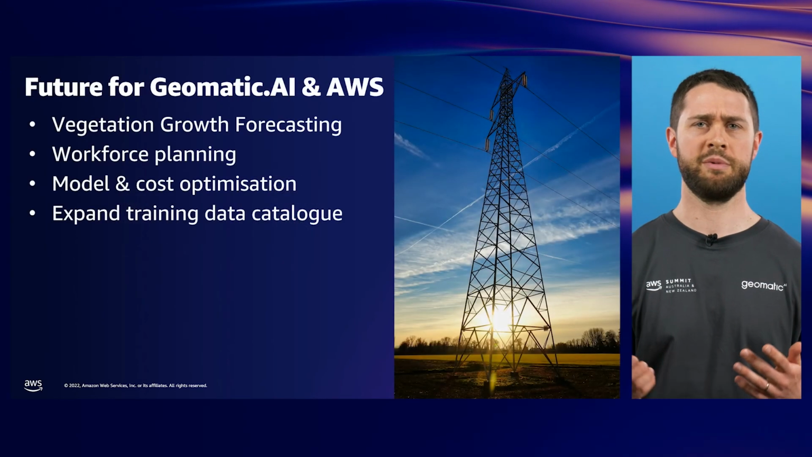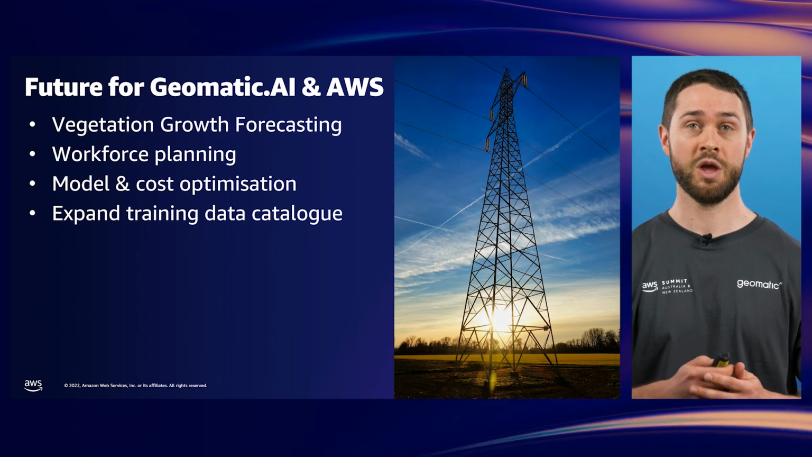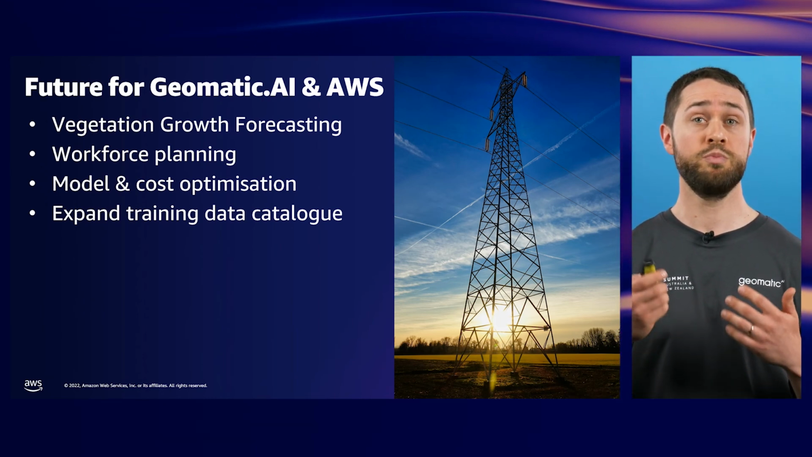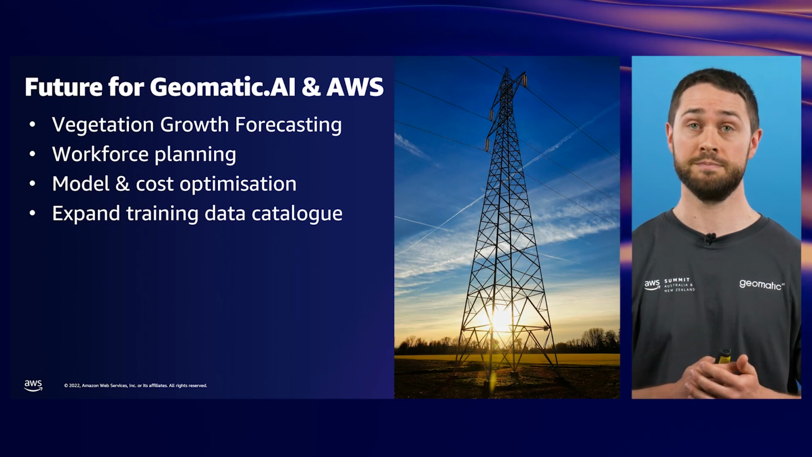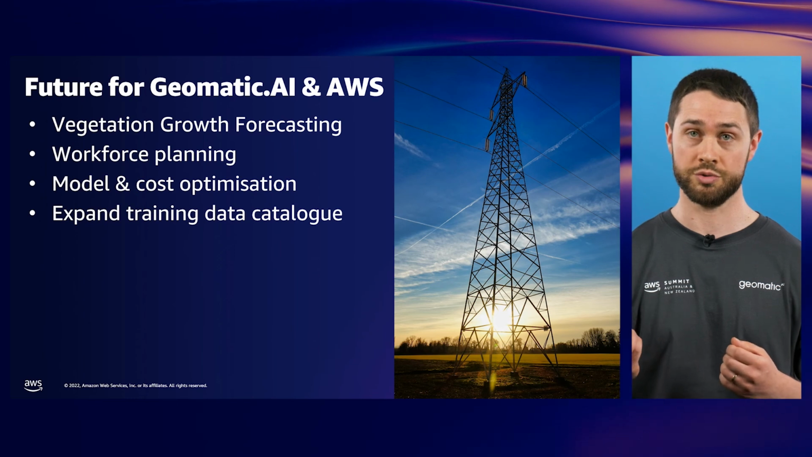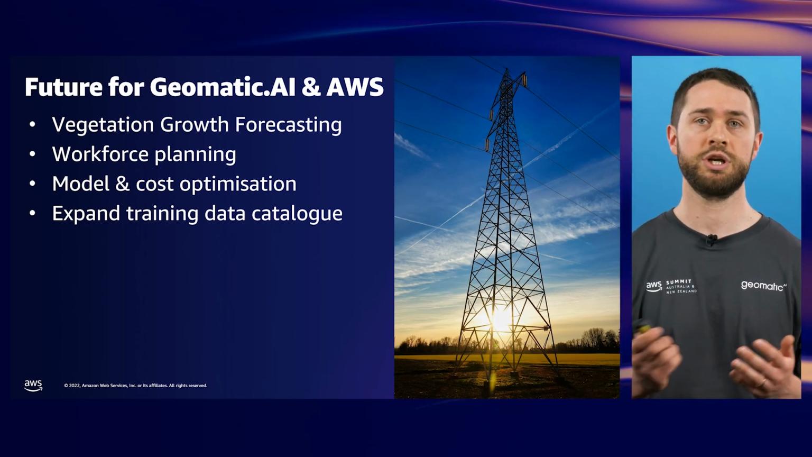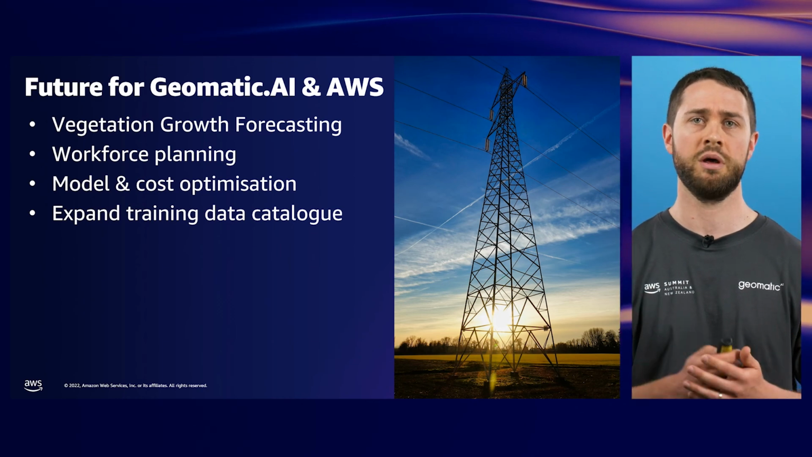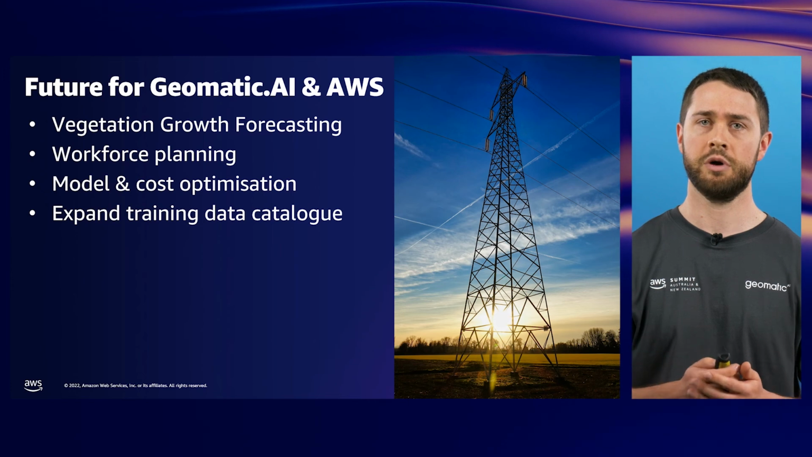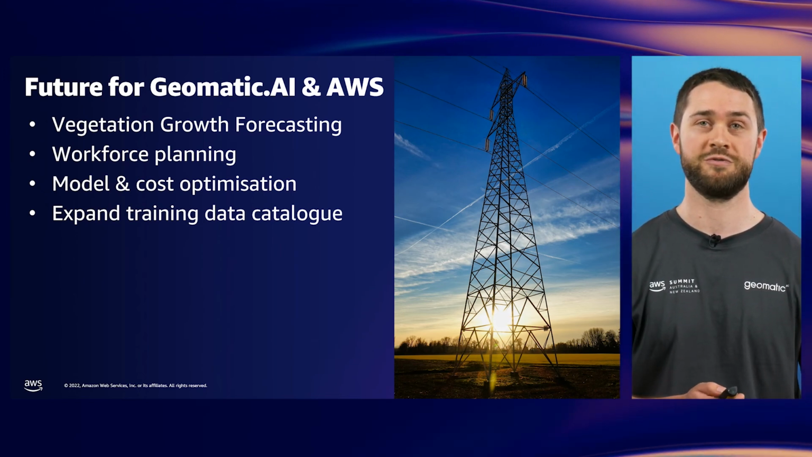Machine learning is an incredibly powerful tool, and we have a long list of plans for what we can do with it in future. We are looking to forecast vegetation growth, which will enable utility networks to proactively cut trees before they become a problem. We're also interested in helping utilities to efficiently assign jobs to work crews and assist them with in-field intelligence. And we're going to continue to push our models and systems further and further as we improve their classification performance and optimize the whole workflow for cost, while also investing in further expanding, refining and cataloging the data available to us for training.